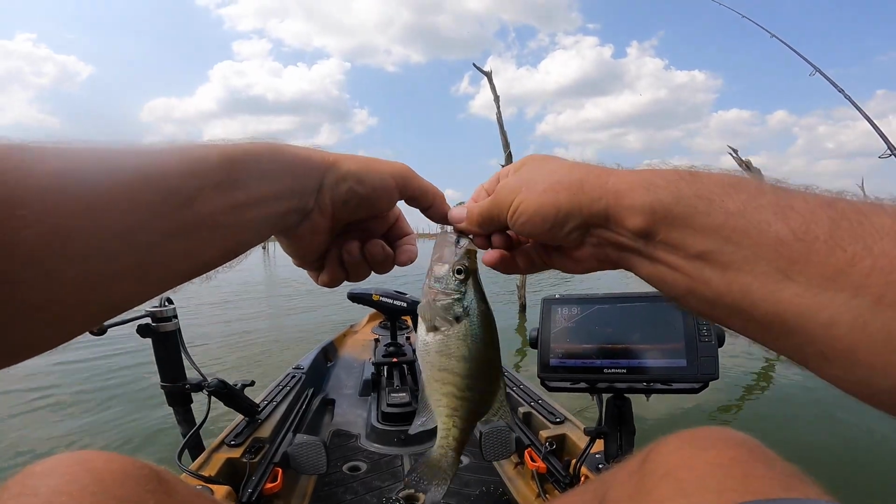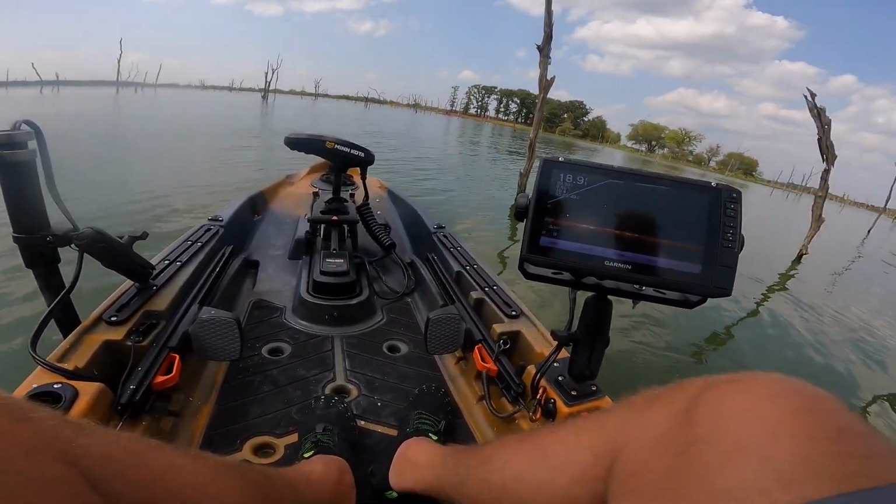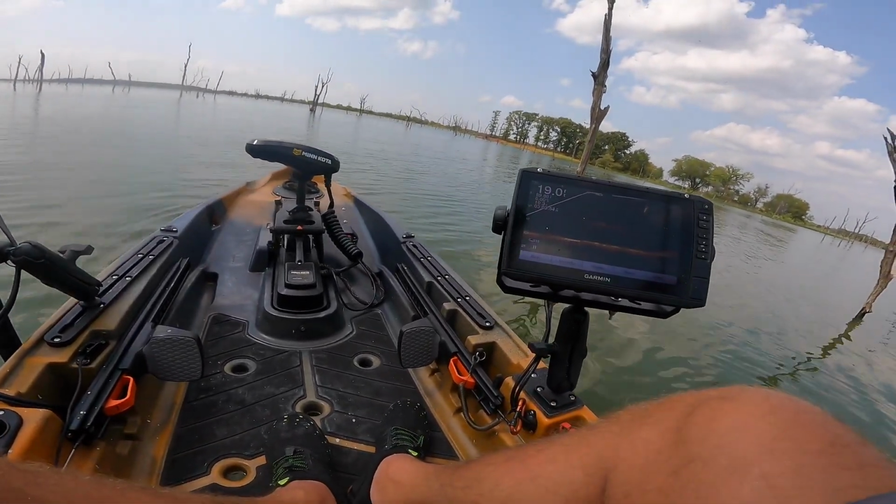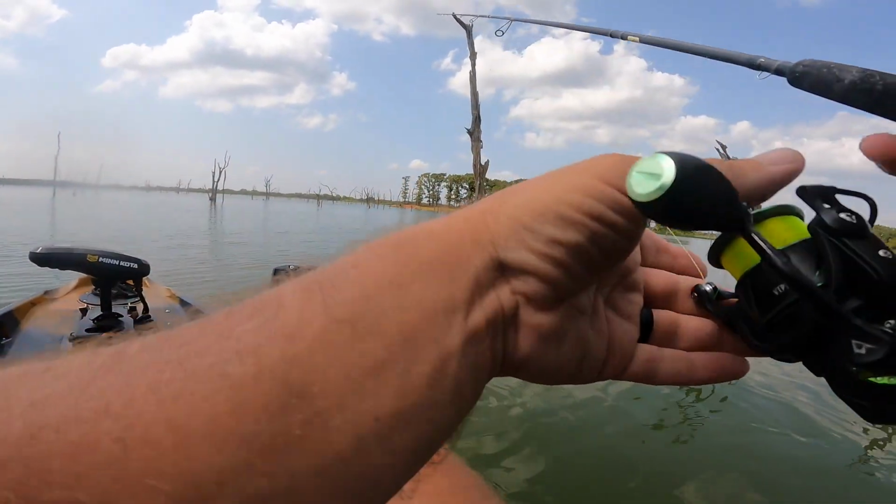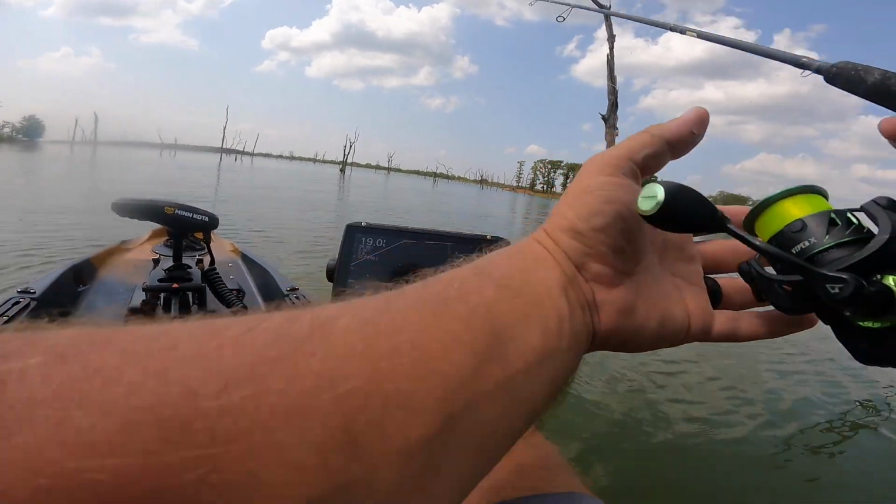11 maybe. I'm not keeping one that size. He fought hard. I thought he was a little bit bigger than that based on that fight. But there's a lot down there. We'll just keep messing with them until we figure out what we got.